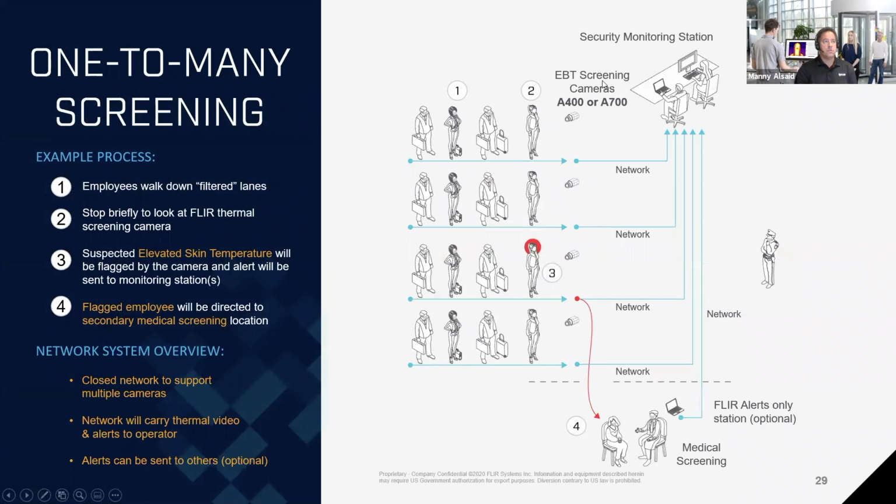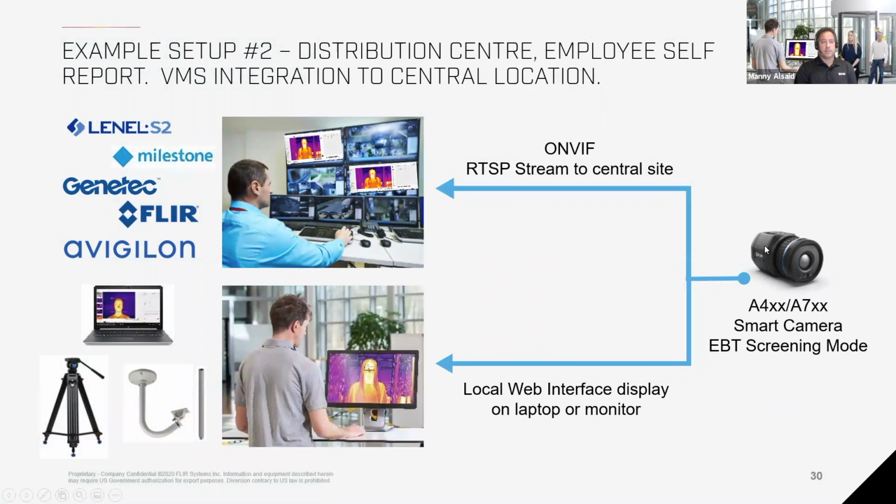For the one-to-many, you would install multiple fixed cameras over single file lines, all routed to a single scanning station through the network. Then you can have messages pop up to say that the person is feverish and then send them to secondary medical screening. So you don't need to have multiple operators. You can have one person operating from basically anywhere in the world scanning people as they walk through. This typical setup looks like a fixed camera, with different resolutions. These cameras are ONVIF, so if you have an existing security system, they are compatible with your security system and can be connected easily, or you can have them installed on a tripod, some type of wall or ceiling mount, and connected to a laptop as well.